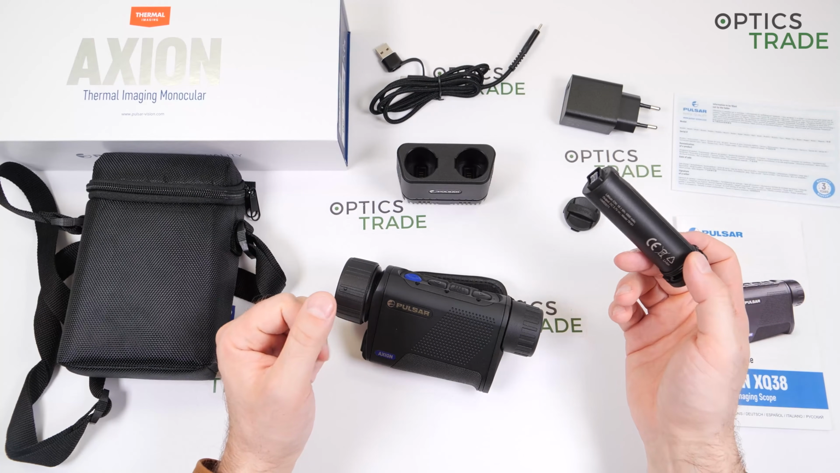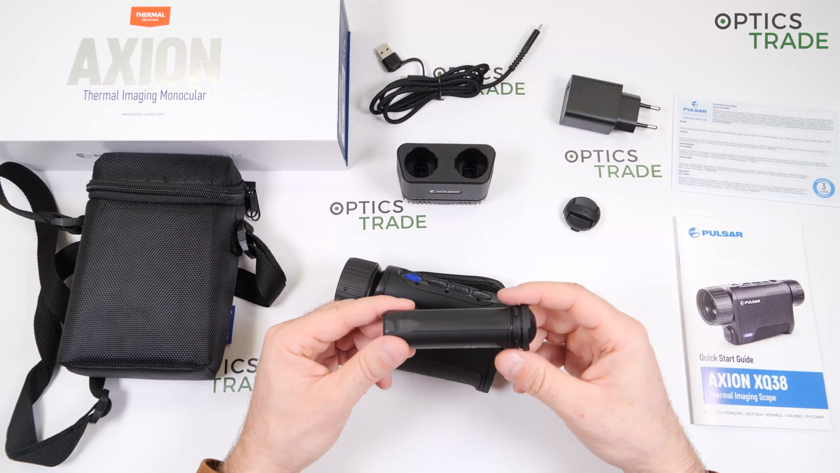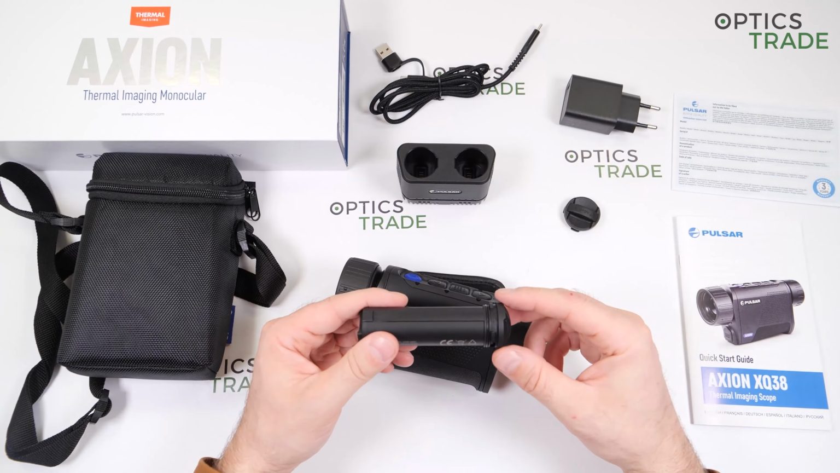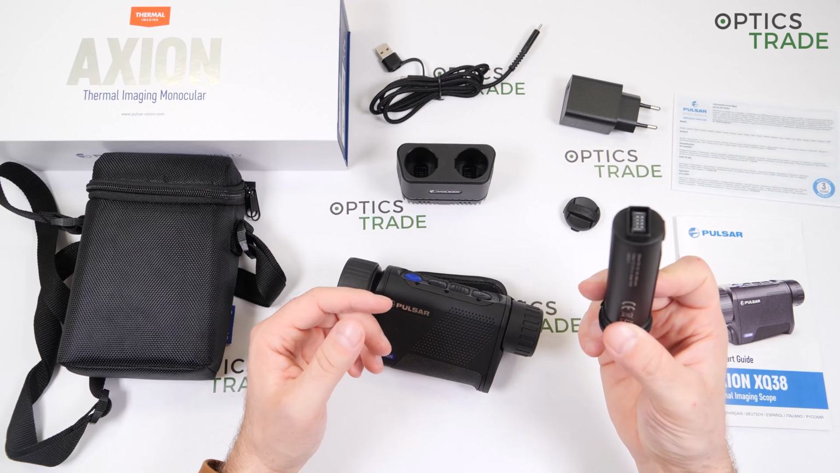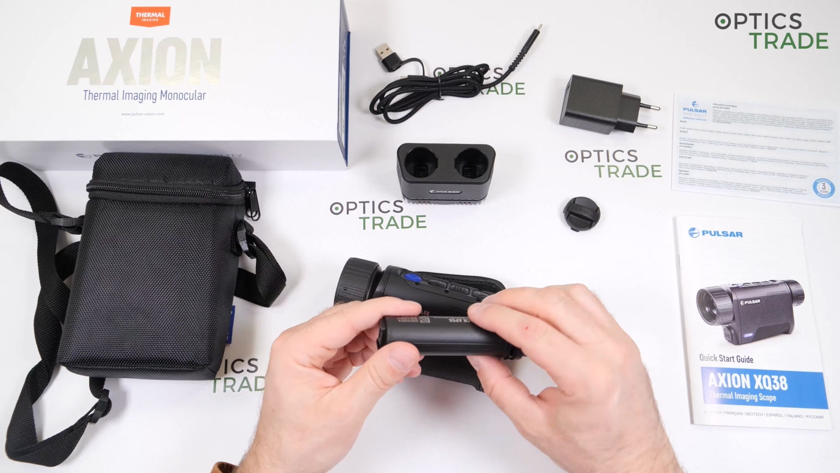This is the first thing. And the second thing is, during use, especially during heavy use, it's much easier if you're able to change the device battery so quickly than to carry around an external power bank and connect it with a cable and so on. So interchangeable batteries, these are the best solution in thermal optics you could find.